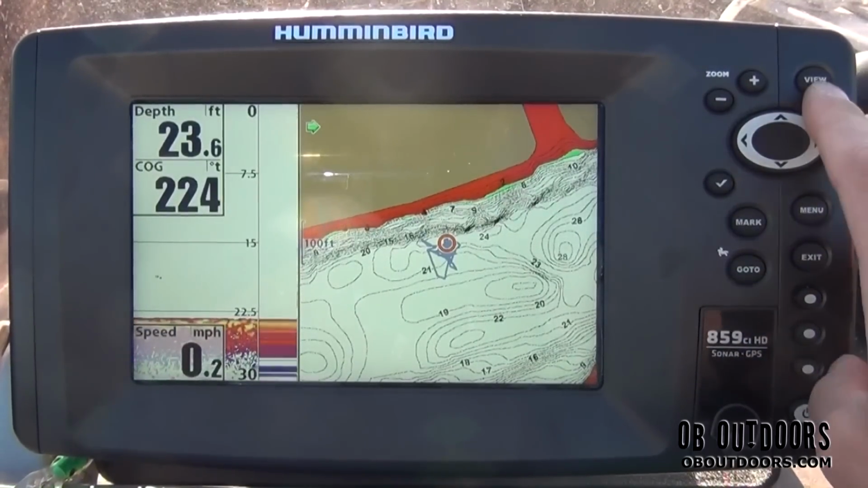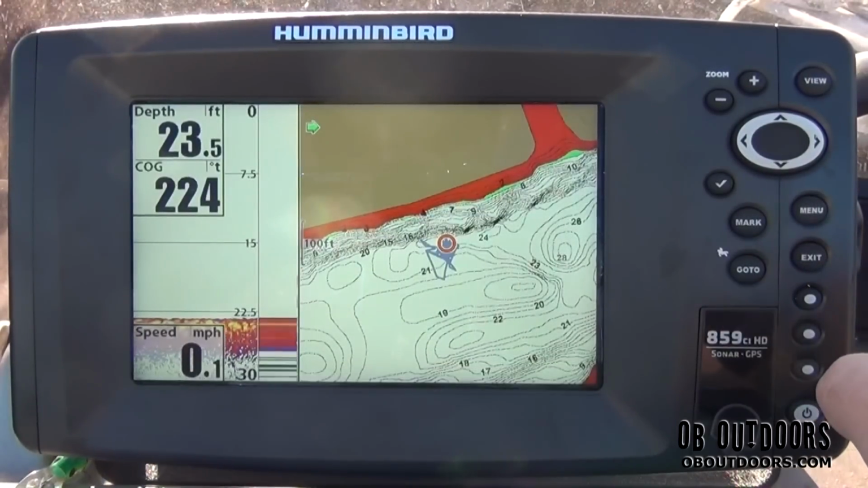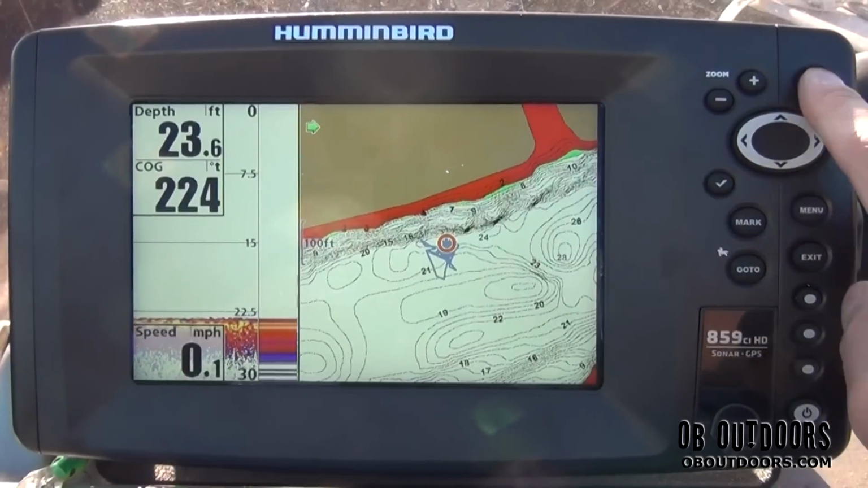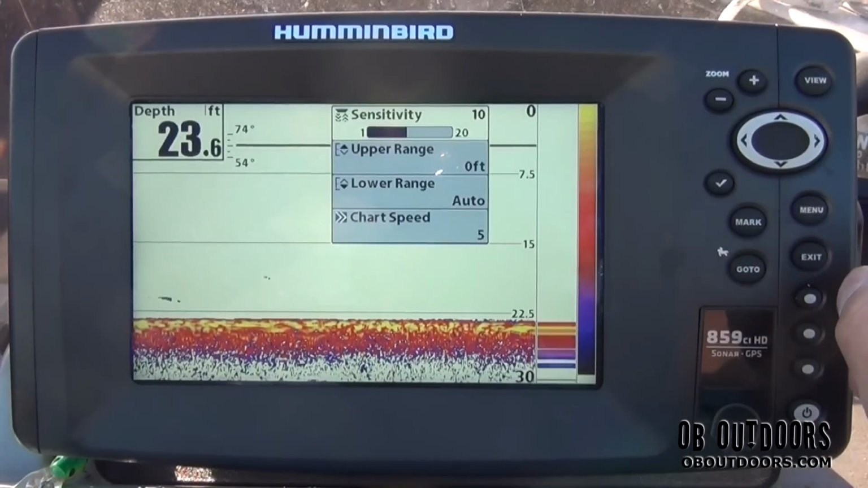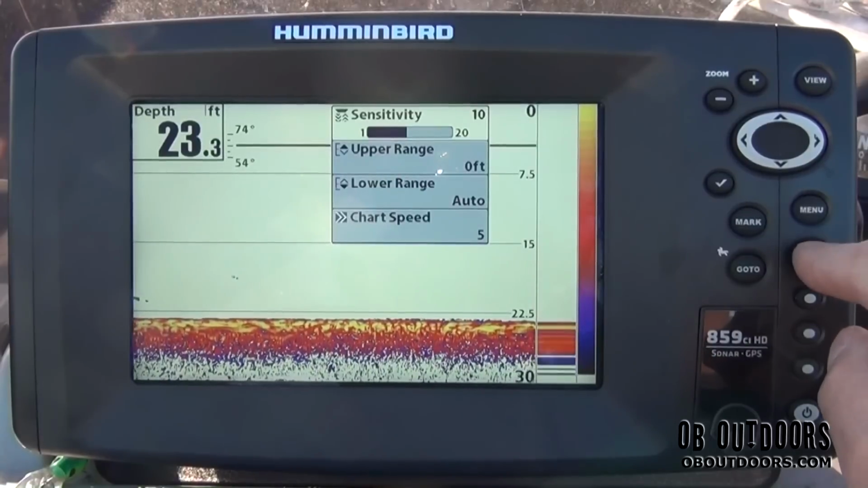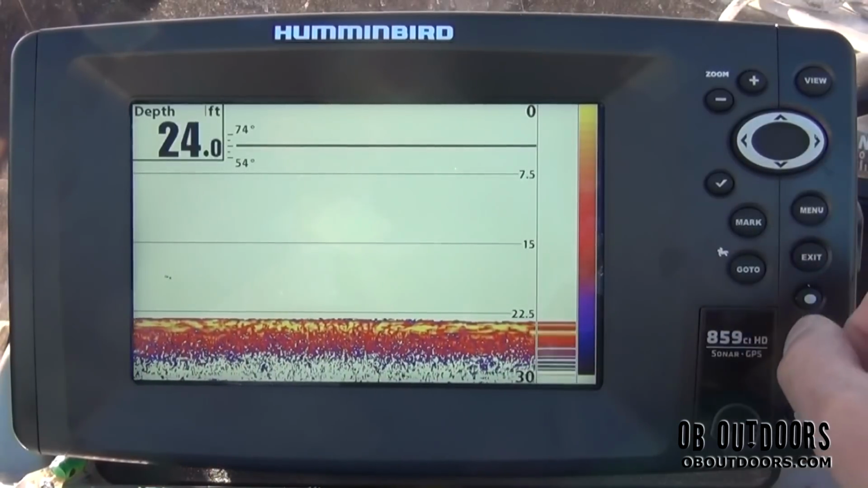So every time I go to that, let's go to a different screen here, boom, go right back on it. Awesome, awesome feature. All right, so the next screen, the basic Sonar screen. Now you can change this around and stuff. I'm not going to get into all those different settings, but you can change this around in different colors, whatever fits your need.